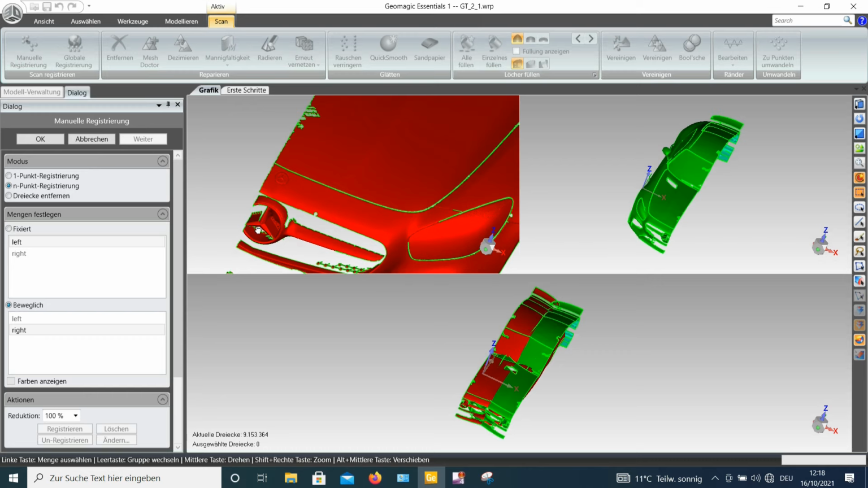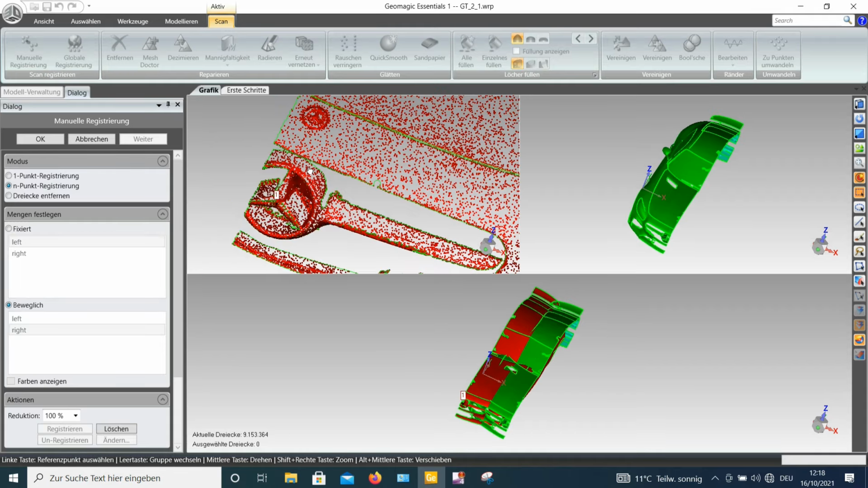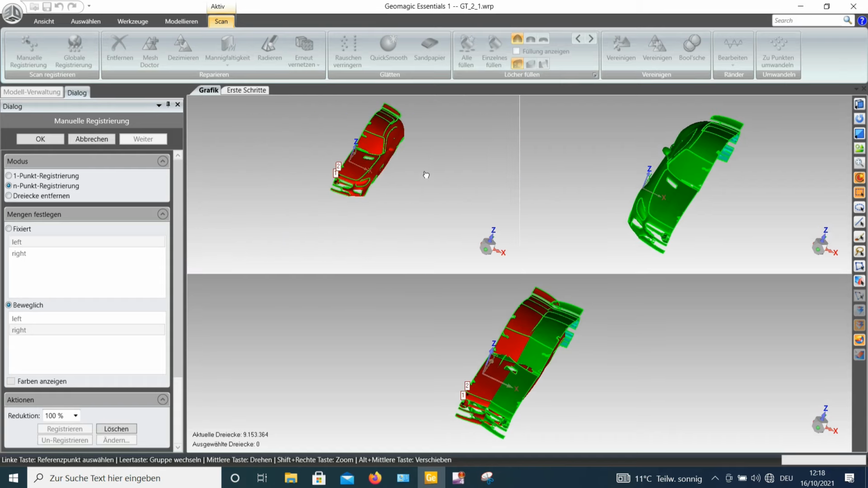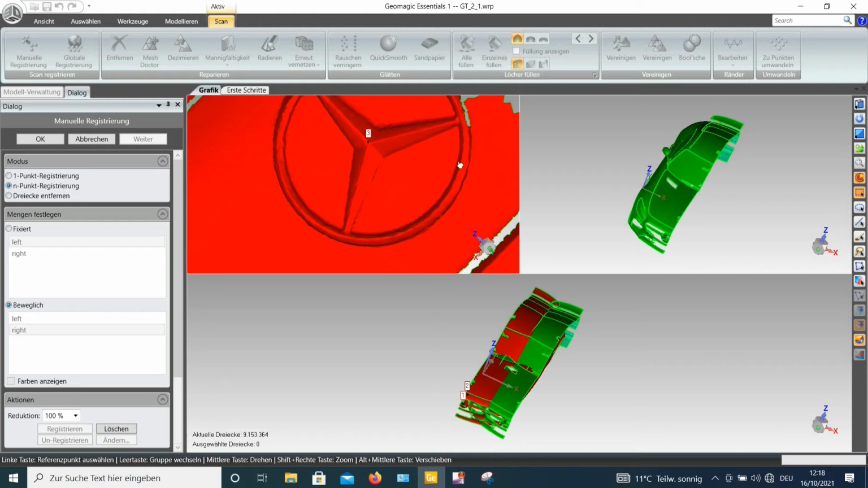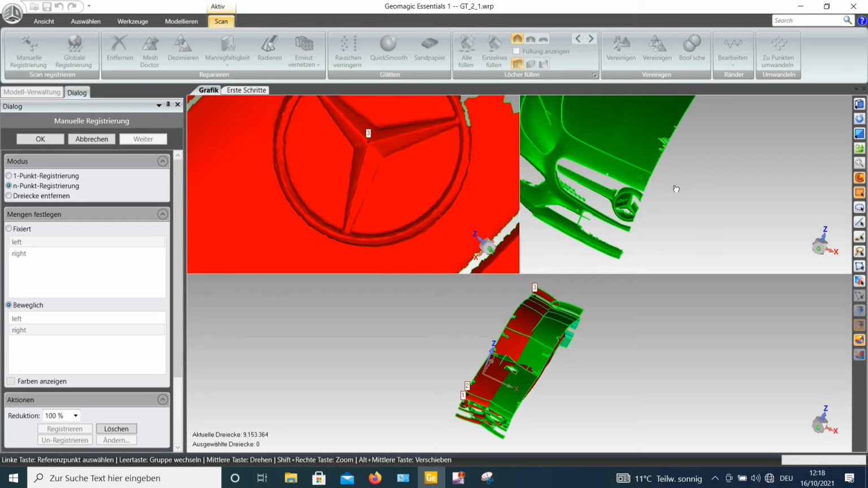So again I will use the features that I used before for starting, because I think they are quite easy to find and they are quite strong for alignment. Okay, select 3 points. Actually approximately is enough, you don't have to do it too accurately.